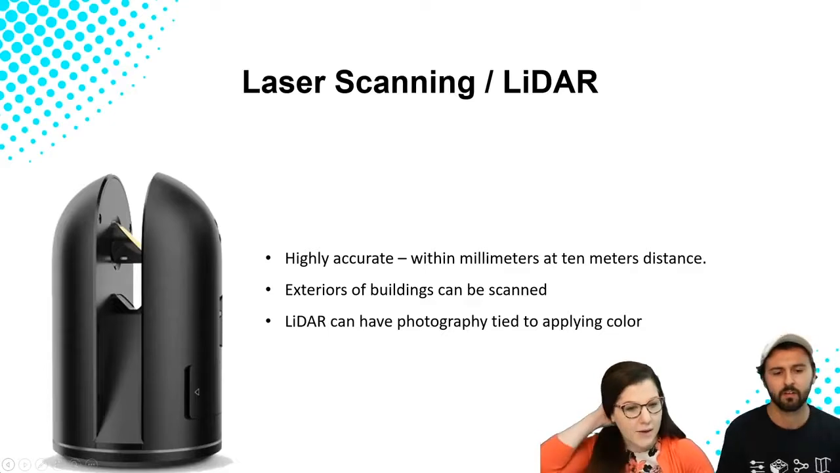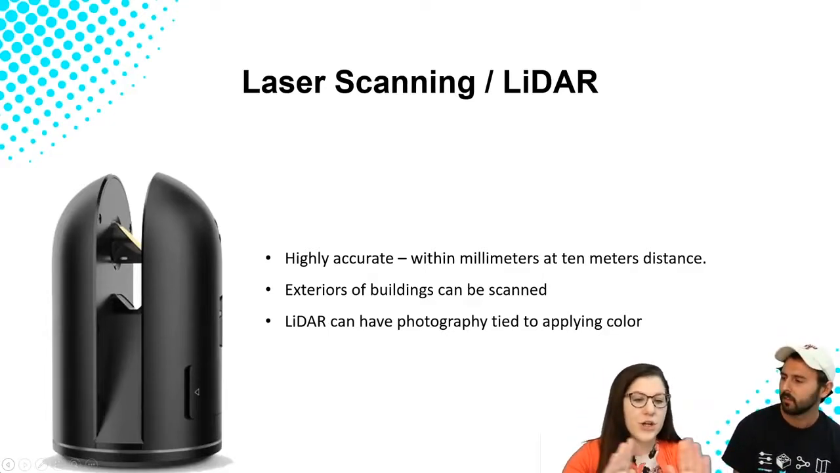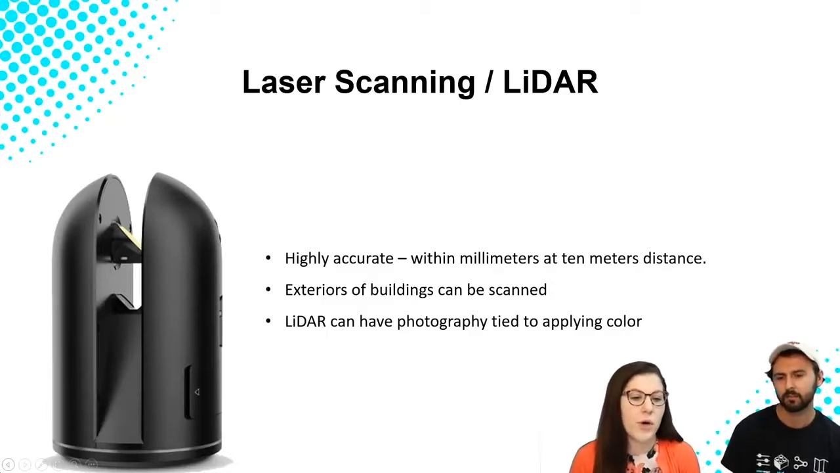And LiDAR can have photography tied to it, so it's not always just the point cloud. But be aware of what you're doing and what you're purchasing if you do want that photo applied to it as well, so you have the color and aesthetic, I guess you would say.